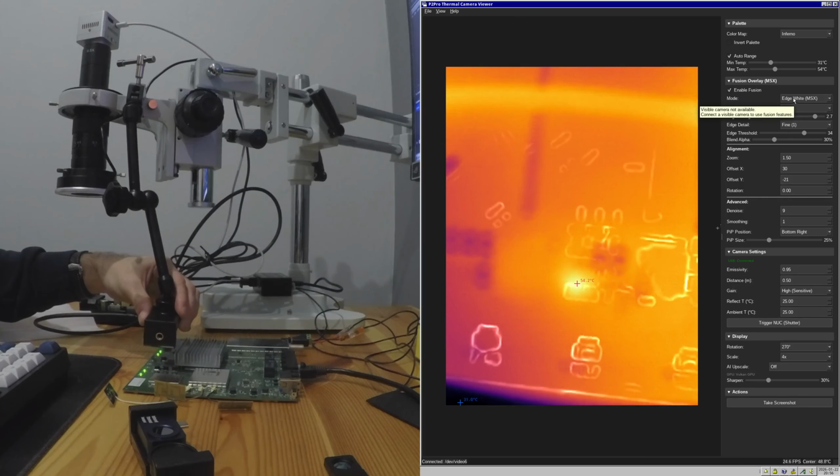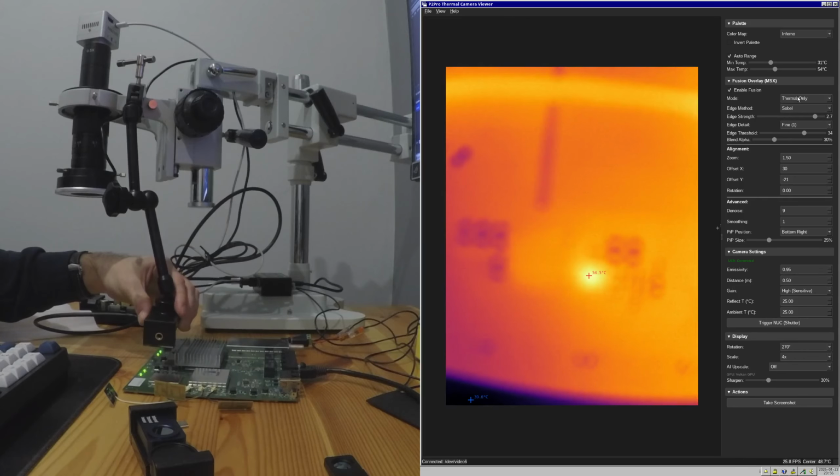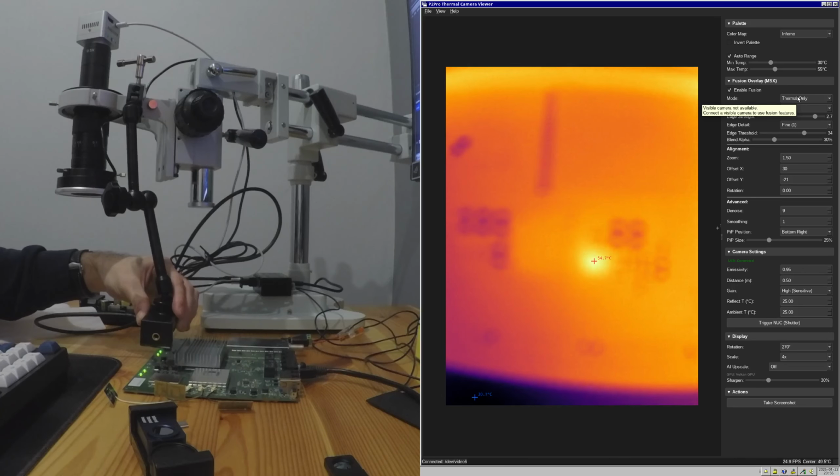Probably I would be better off just looking at the thermal only, but as you can see, I cannot really see much in this mode.